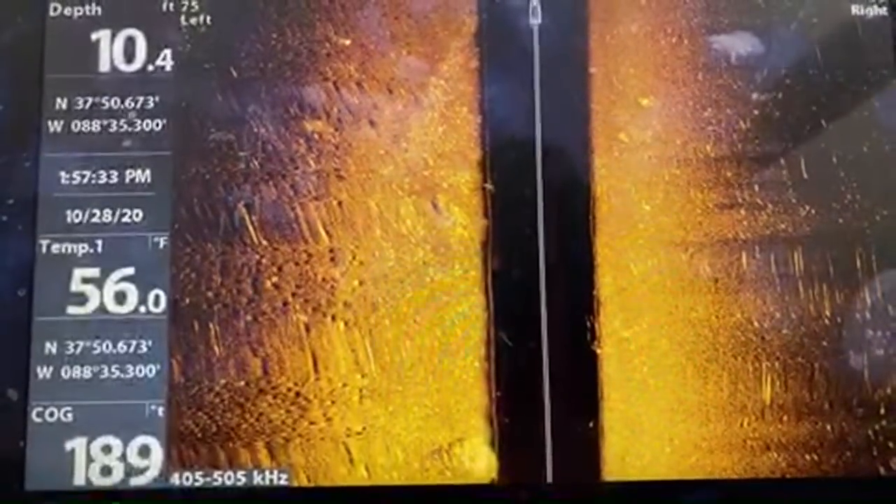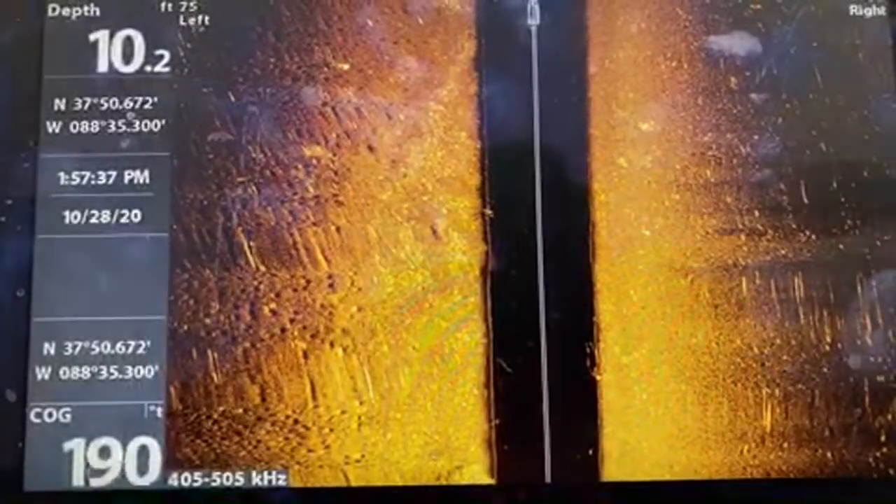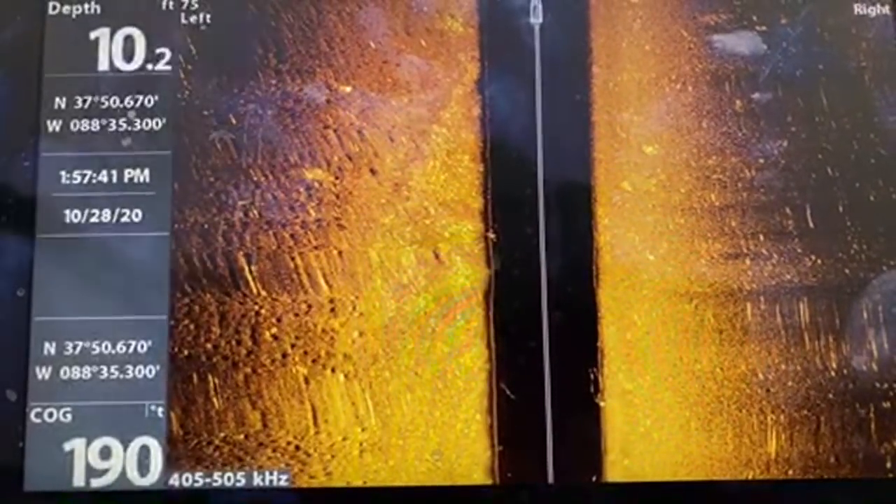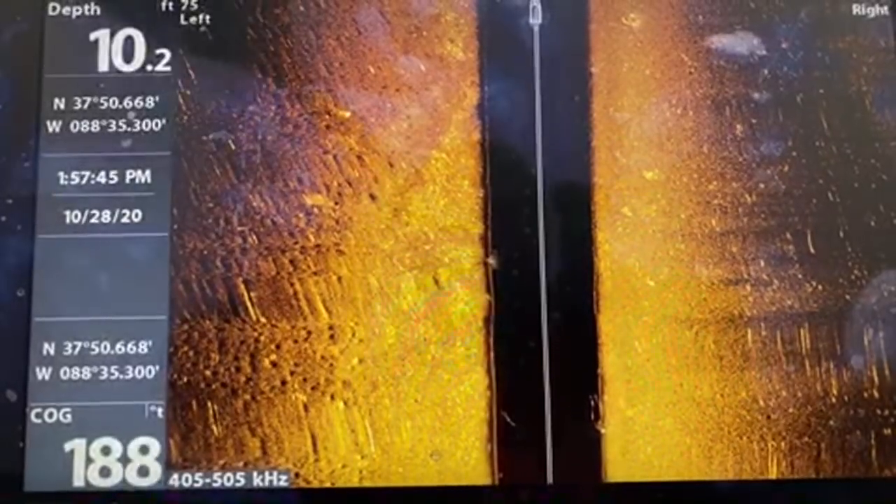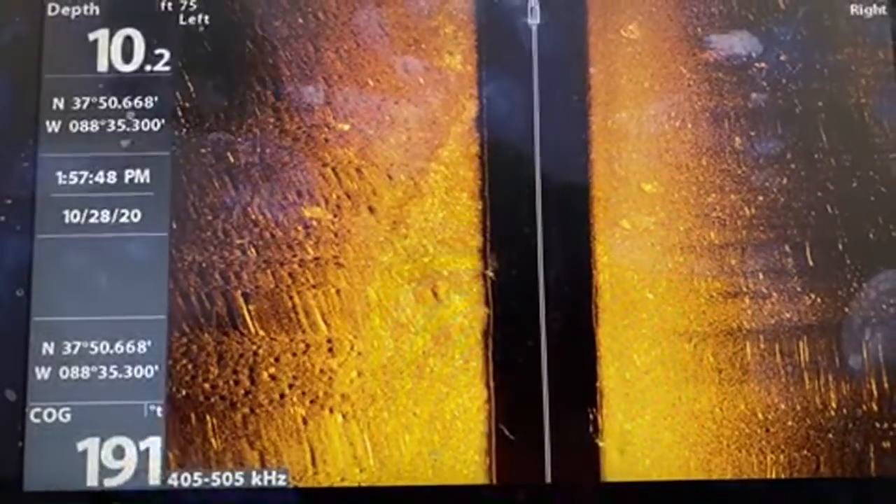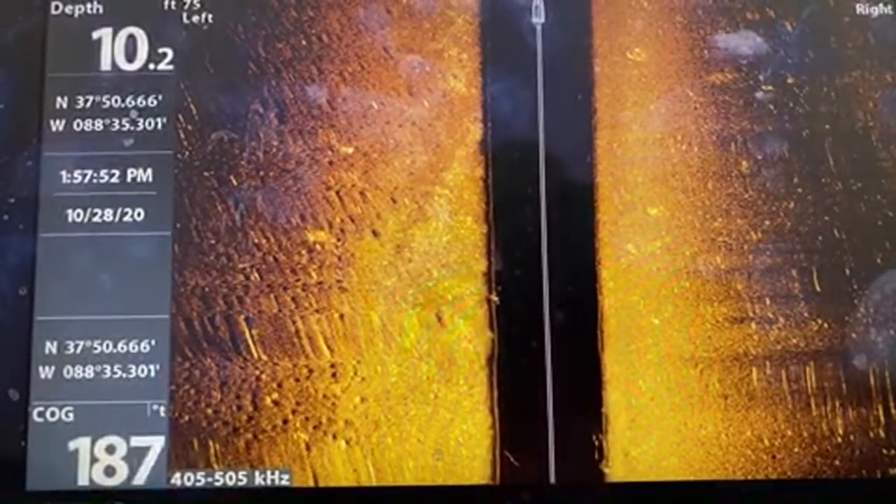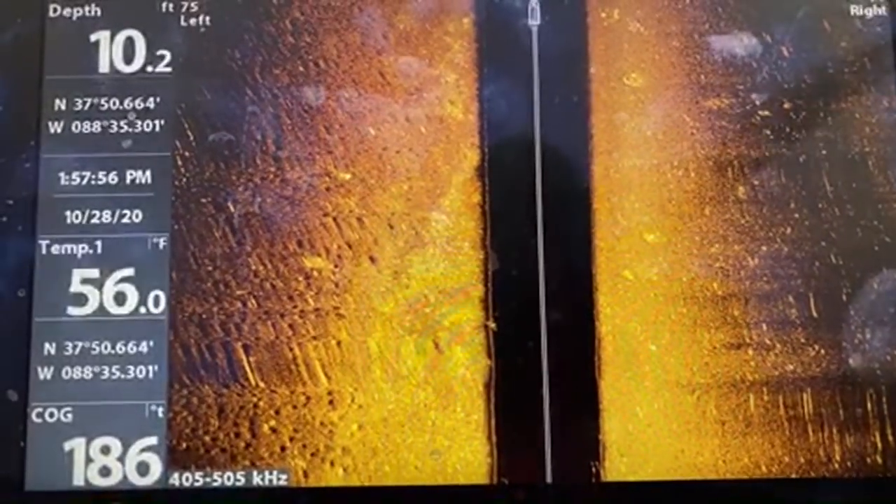I wanted to bring this to you guys so you can actually see it and help out, in case I miss something. Like earlier, we had something that resembled a car, but whenever I went back over it, I couldn't see it. So it may have been me moving.